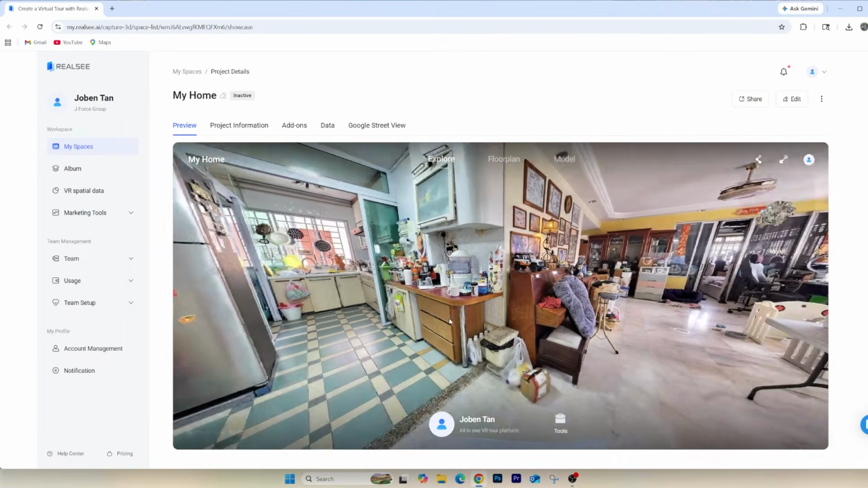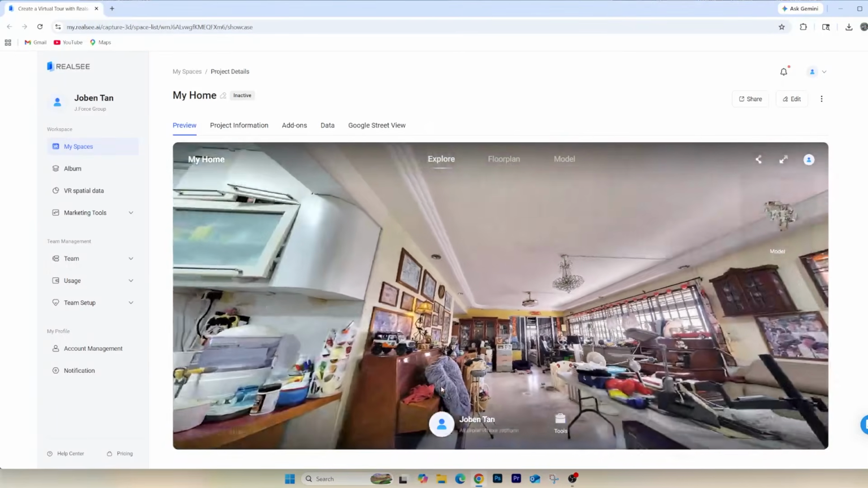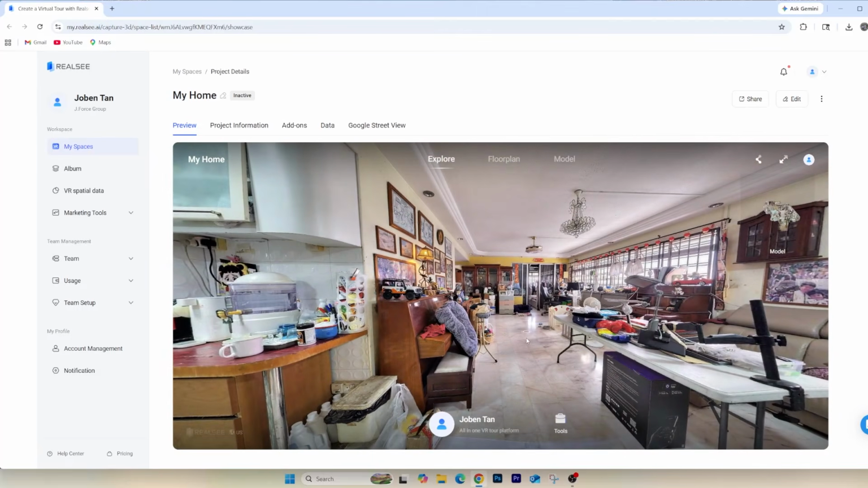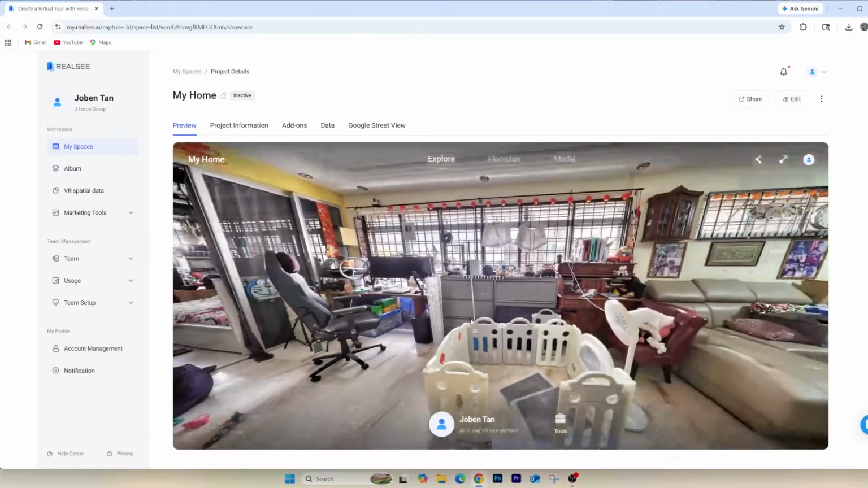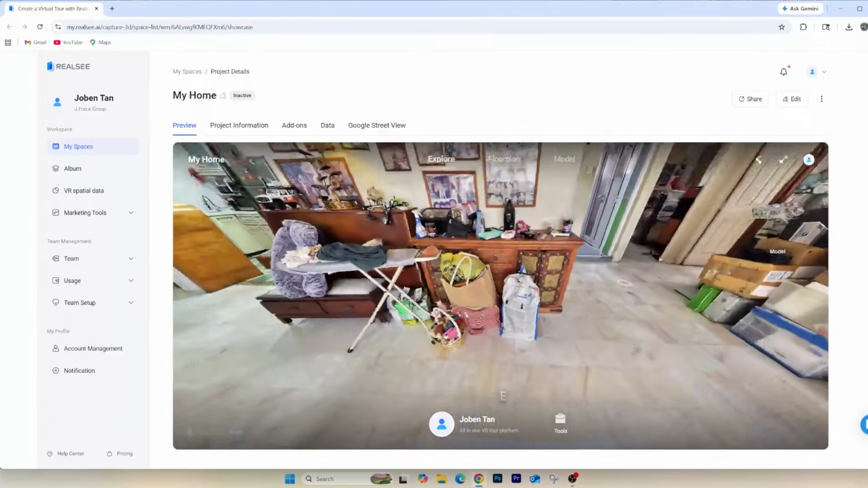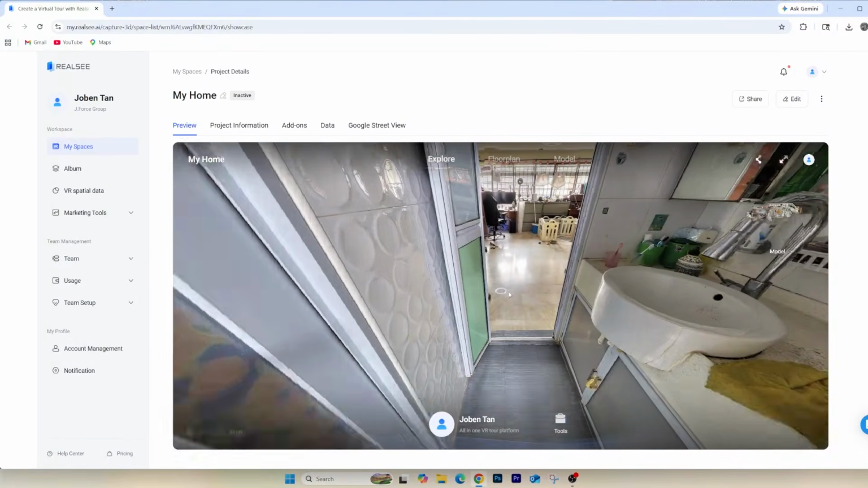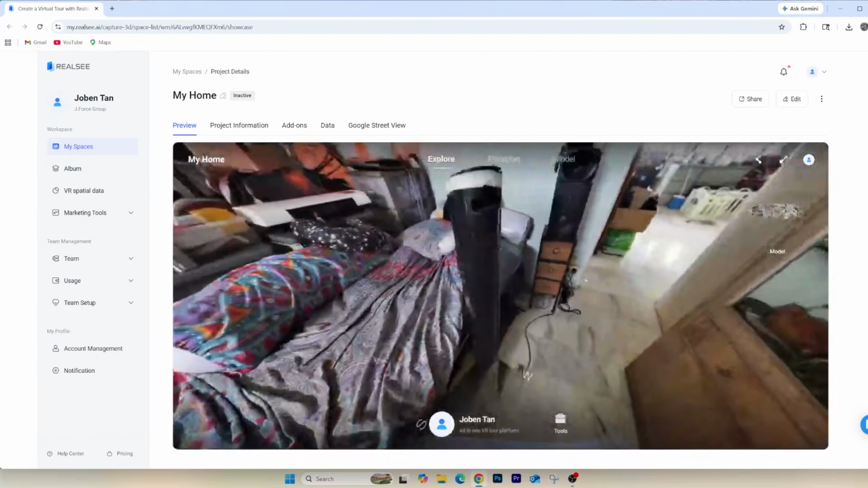As you guys can see, I can move around the house just by clicking point to point, and each point is where I exactly placed the camera. It also eliminates any tripod, so it just feels like a full 360-degree view. You can look up, look down, and move around to see different angles, moving around the whole house freely and very easily from point to point.